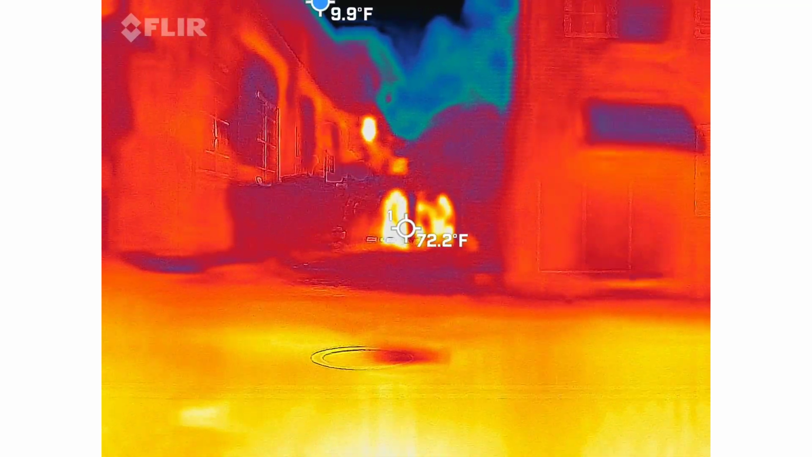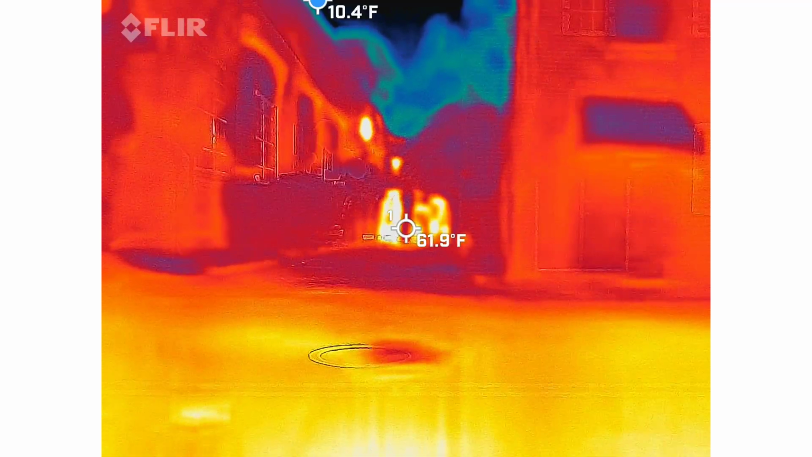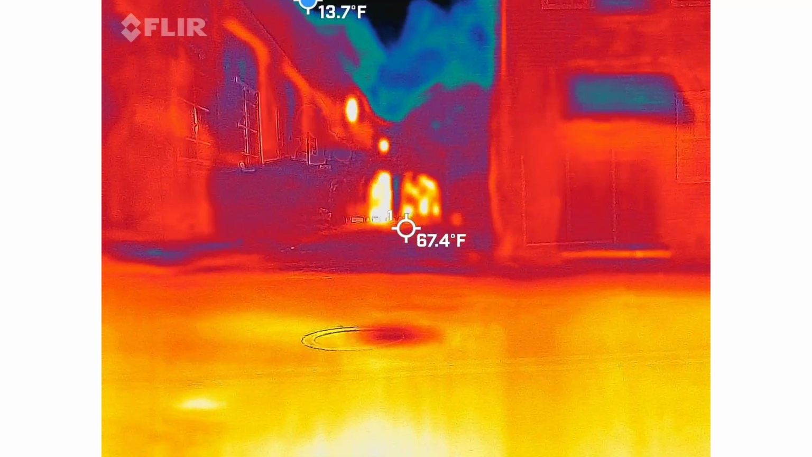Now, do I have whistles I can't debunk? I do, because I know the locals are obviously going to be very loud. I do have very faint whistles in the background. They also say you can hear gunshots here, but I don't have any proof of that.